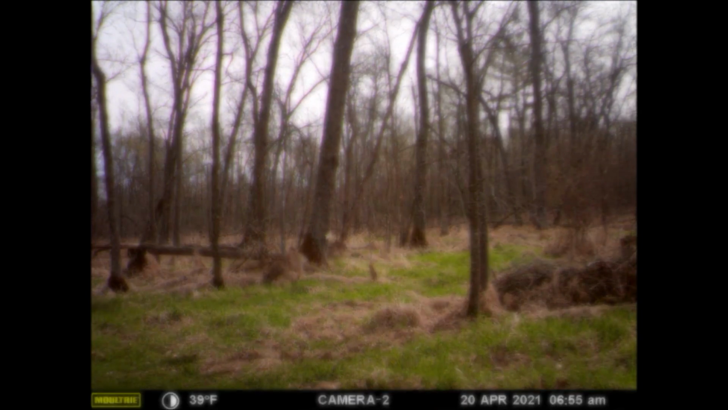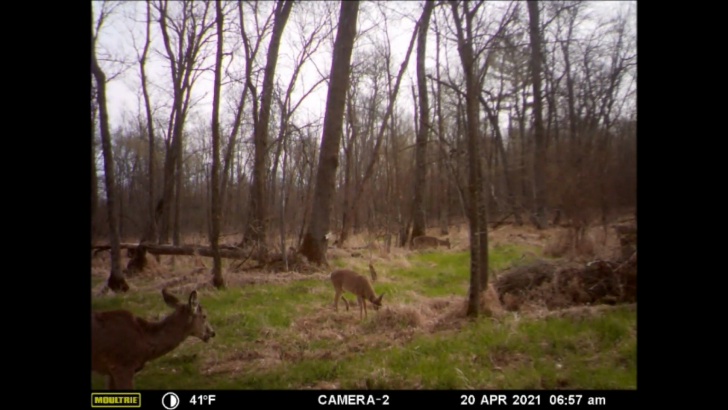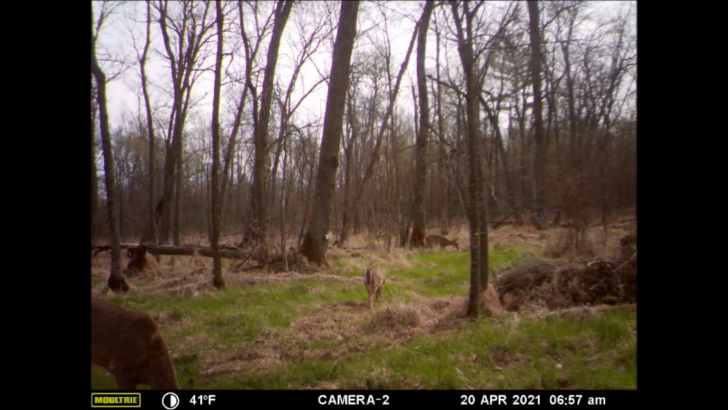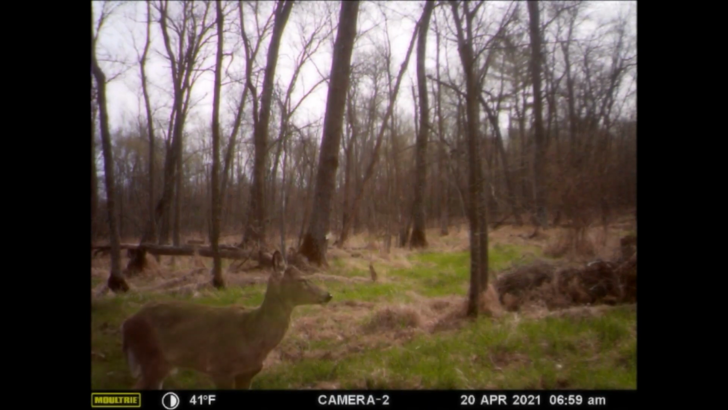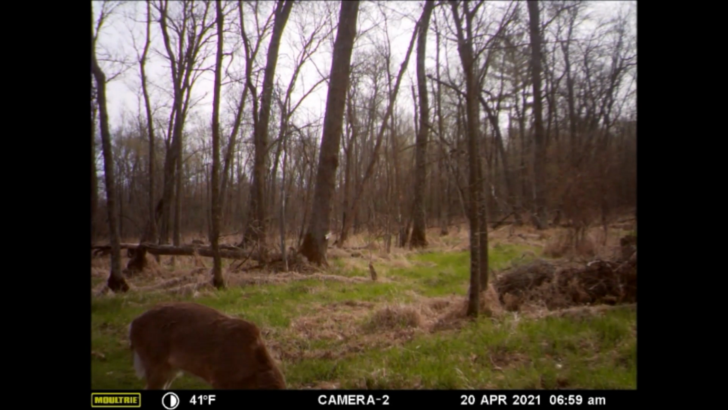As they moved off towards the west, more does showed up from the east, and that button buck could not have been too far off because he quickly moved back into the scrape area. You can see him in the lower left of the picture frames on the next couple of shots taken. Now, after the does left, he slowly followed down the trail.